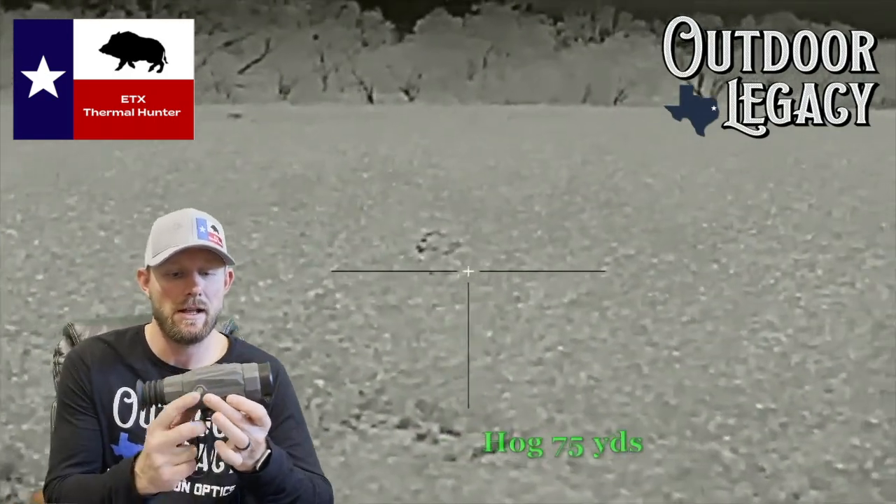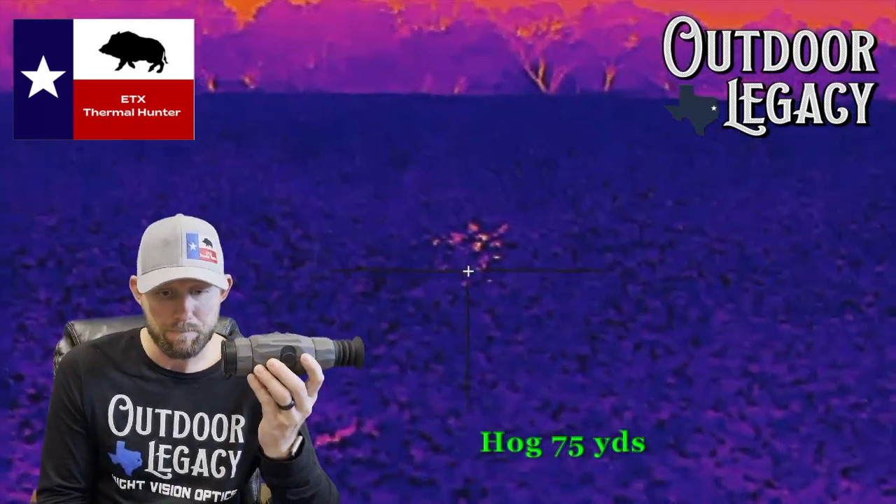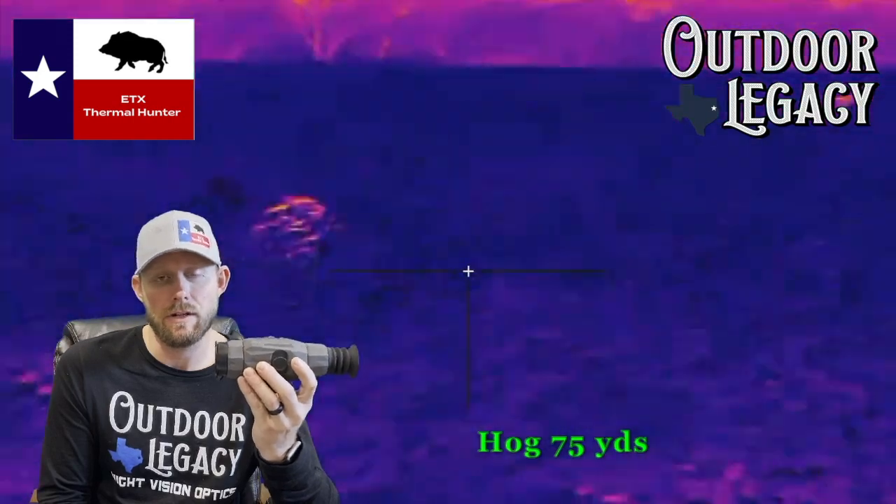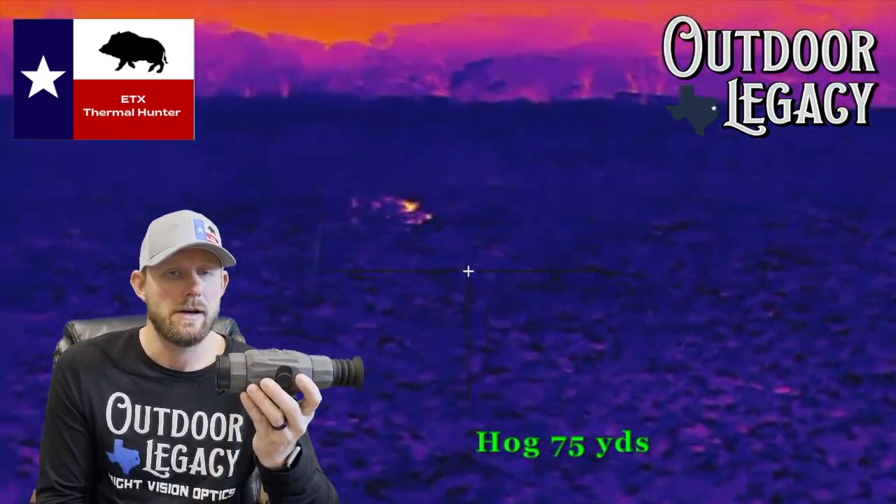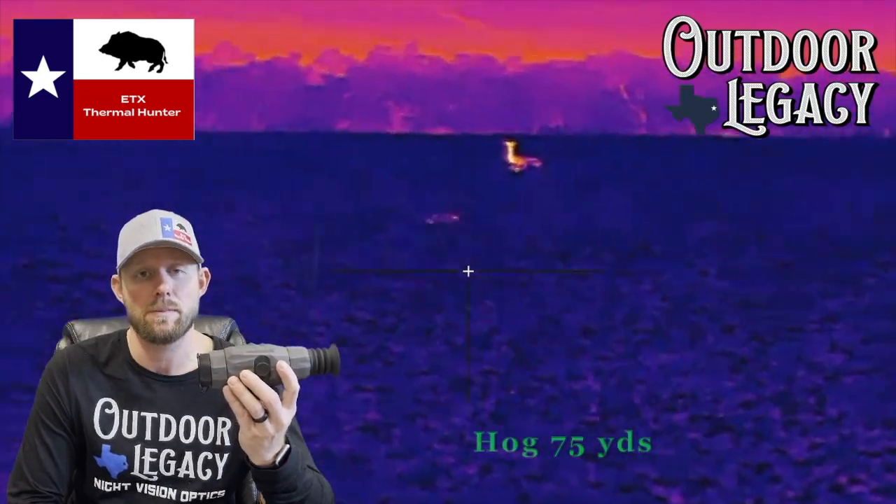Some of the highlights are it's about 7.5 inches long. It only weighs 21.2 ounces, so it's a lightweight, compact scope. It has a detection range of up to 1,750 yards. It's got 5 color palettes: white hot, black hot, red hot, color, and highlight. Black hot and white hot on this scope look amazing, and that's what I typically use. Not that the other ones aren't. I just typically don't use the other color palettes.